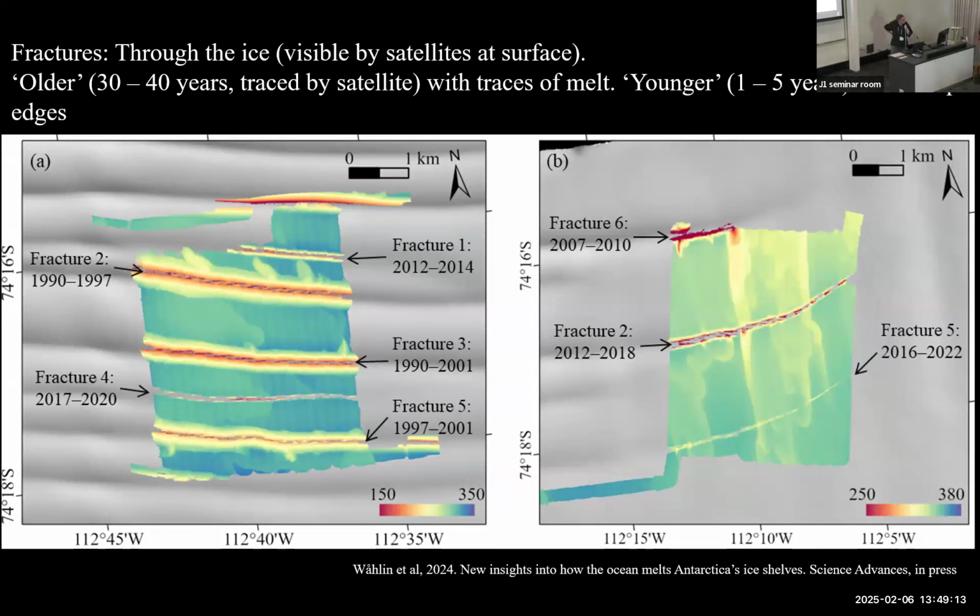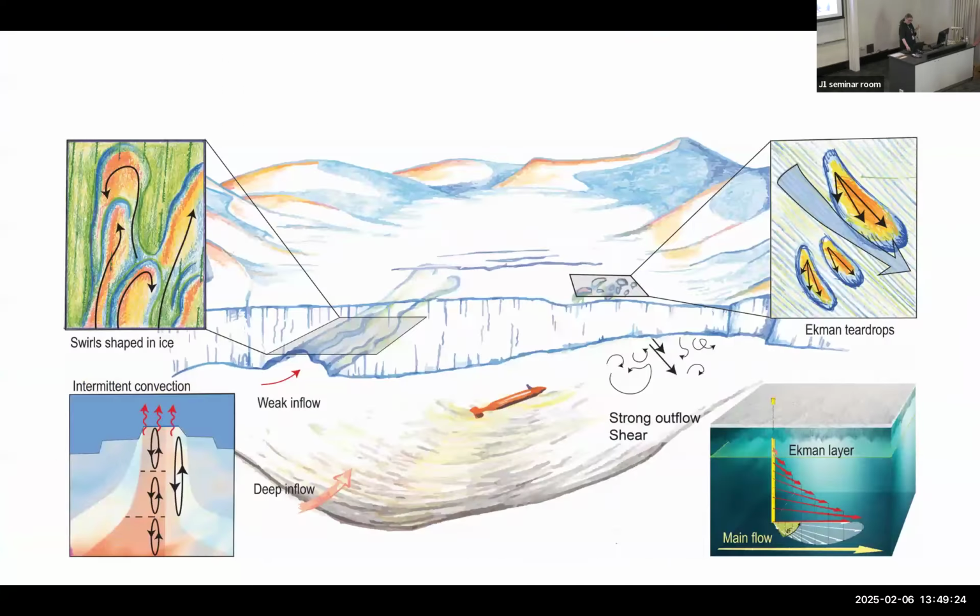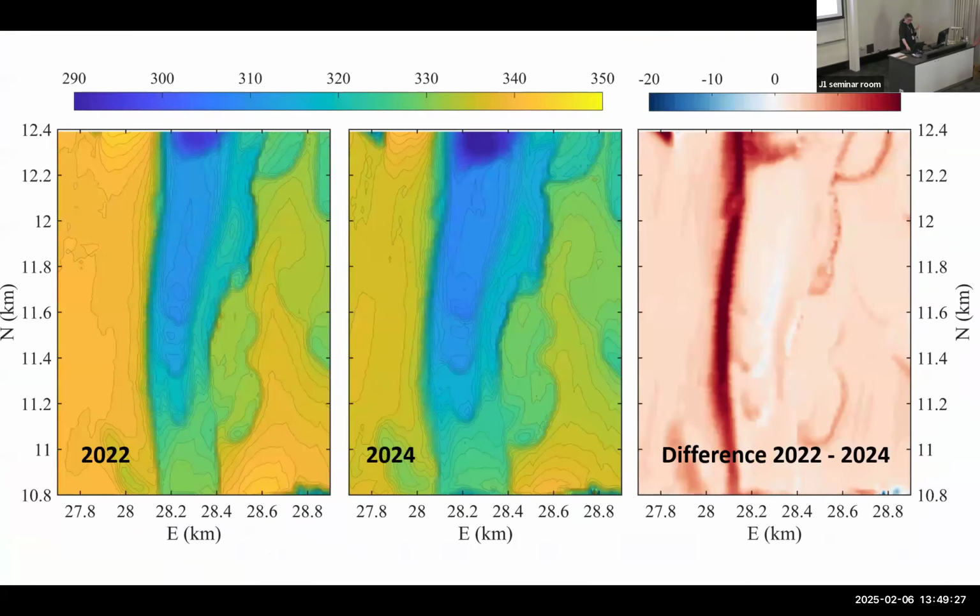How much are those? Should I answer that? Yeah, I'm trying to read it. The question is how much are those localized high changes in draft reflective of more moderate melt rates acting on steeper sloping walls?